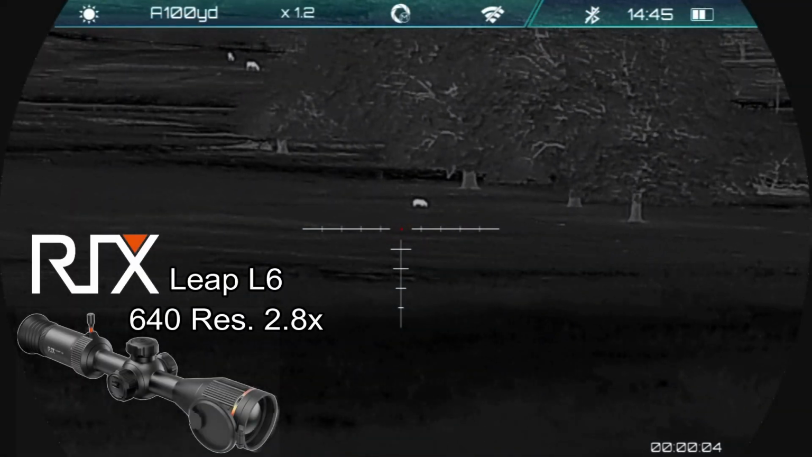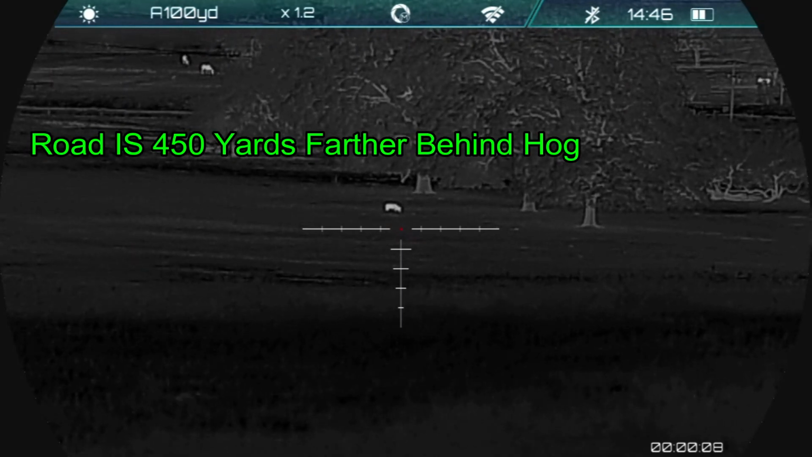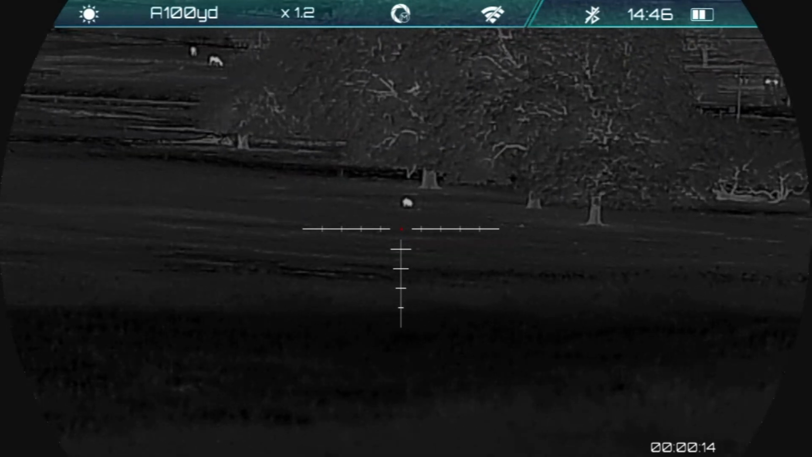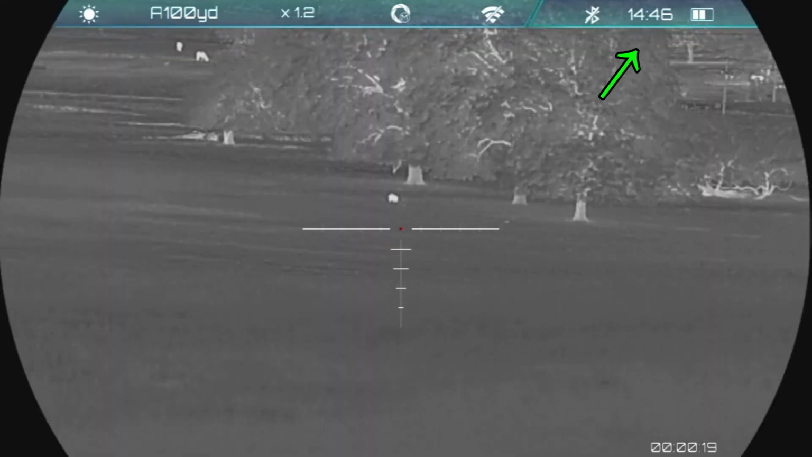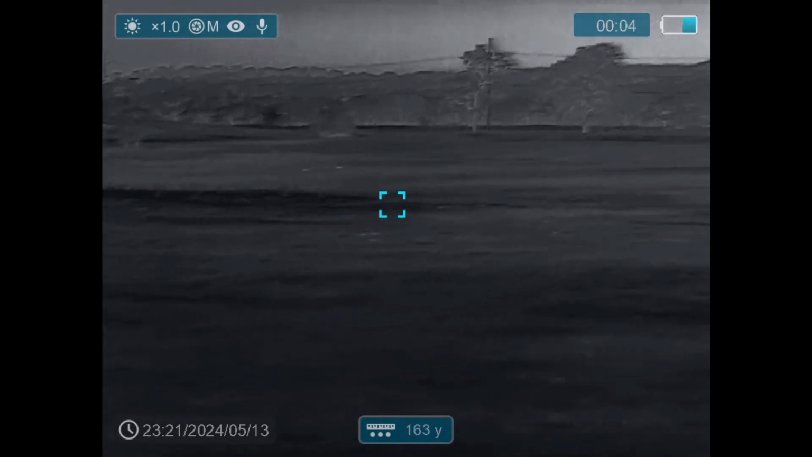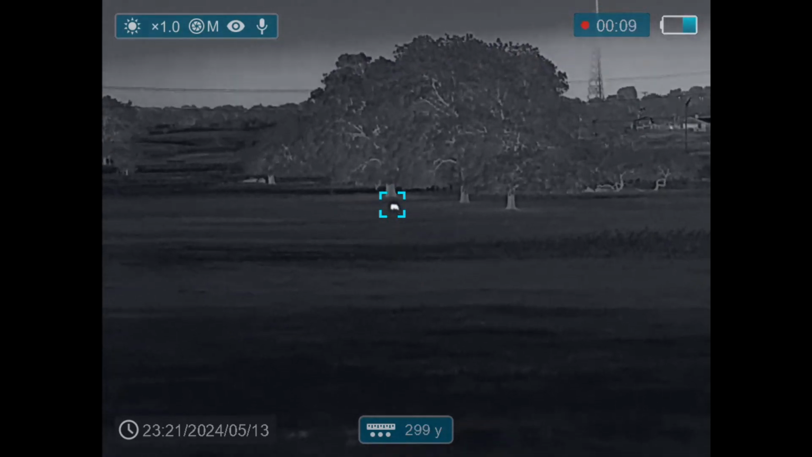Now, this is a view from that last position with the Rix Sleep L6 thermal weapon sight. As you can see, it has quite a bit more magnification, and the hog appears larger, which makes it easier to shoot. Now, one of the things that bothers me about the L6 on my particular side is that the time keeps resetting, and so don't trust the time there. The time is correct here on the infrared finder. Alright, scanning the area, don't see any other hogs. There's some raccoons moving off to the left.